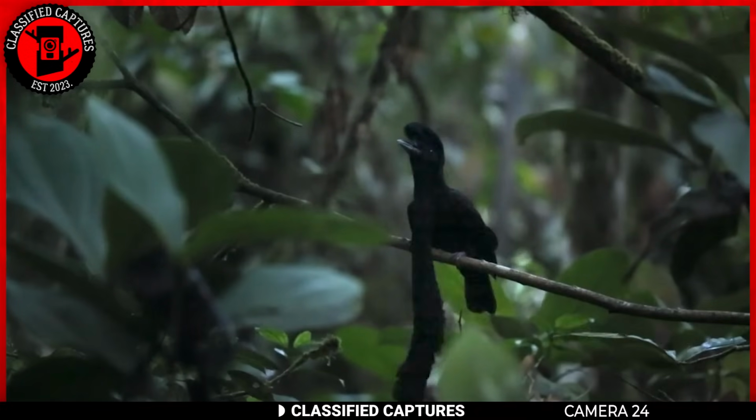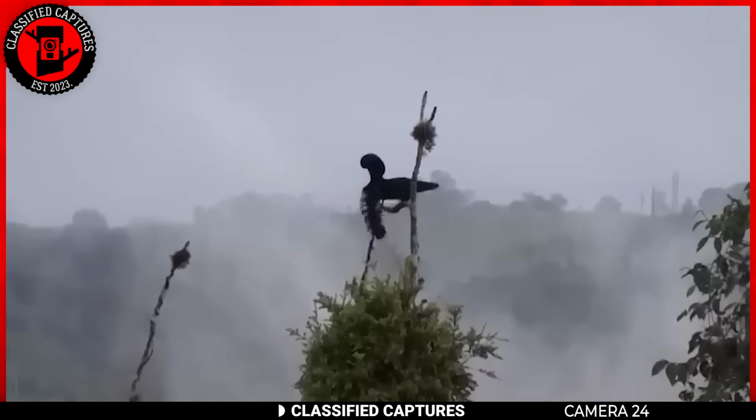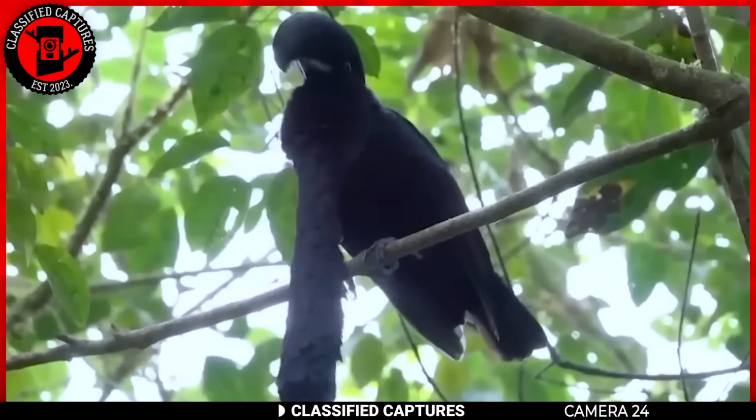But there's trouble in paradise. The long-wattled umbrella bird, like many other species, is under threat. Habitat loss and fragmentation, mainly due to deforestation and human activity, are pushing them towards vulnerability.